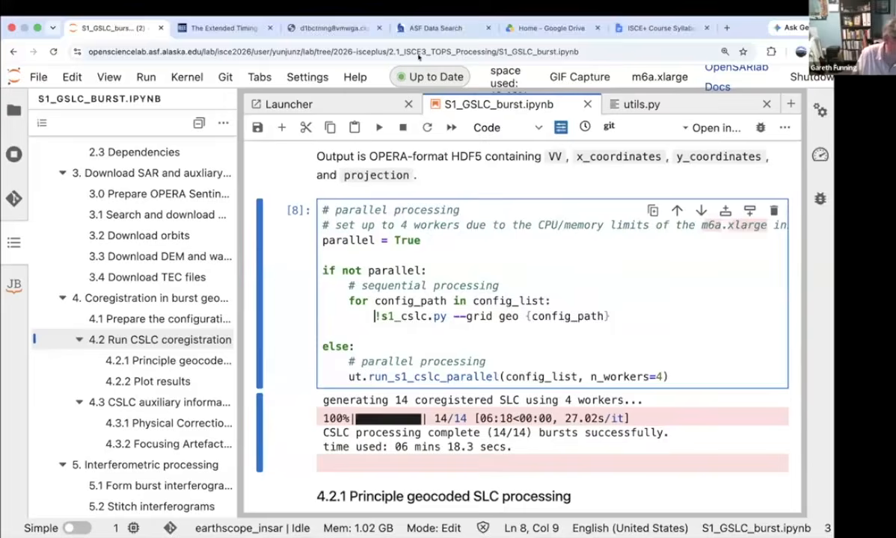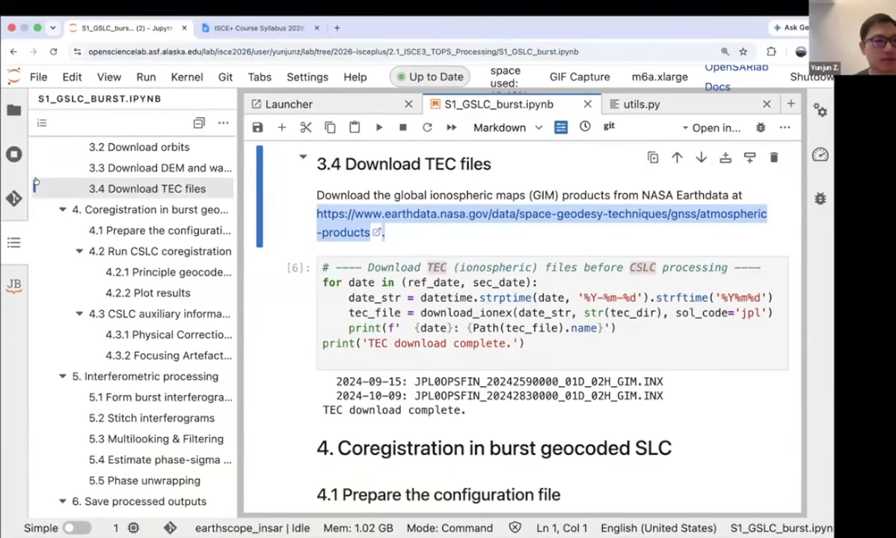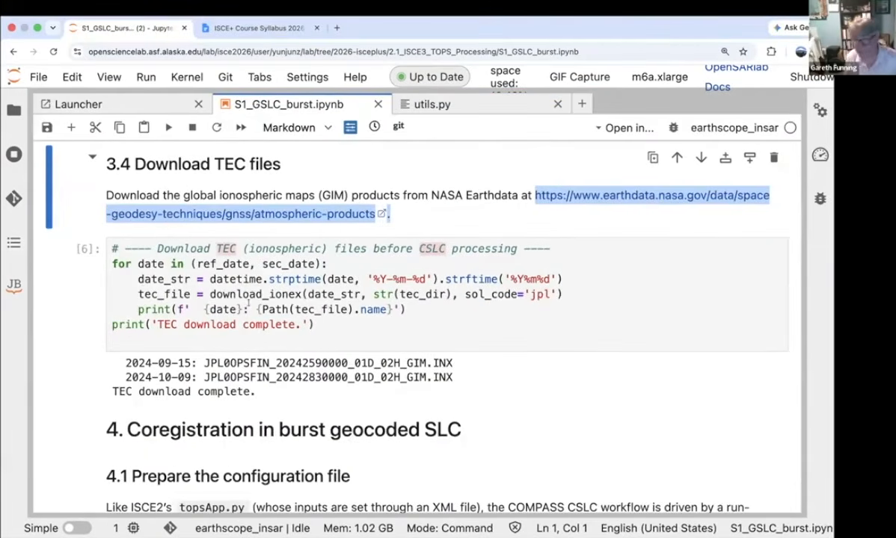Okay. Let's see some interferograms. Yeah. Let's see. You can see my screen. Yes. Great, thank you.